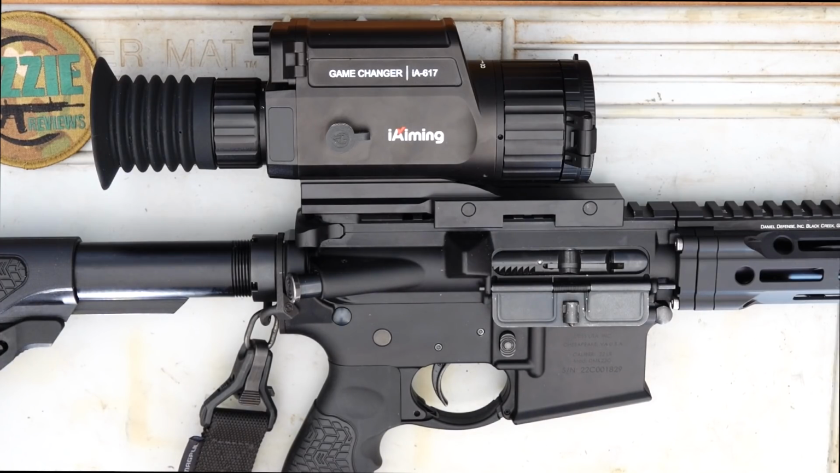Now, I can't find anywhere where this is made, so I'm assuming China. Look, if I'm wrong, by all means I'll stand corrected, but I believe that it will be made in China. We've got a 3-year warranty here in Australia on this, so obviously that's a pretty good warranty. Price-wise, you're looking at about $4,000, okay? I have seen them advertised a little bit cheaper, but yeah, $4,000 for this actual model, the IA617.